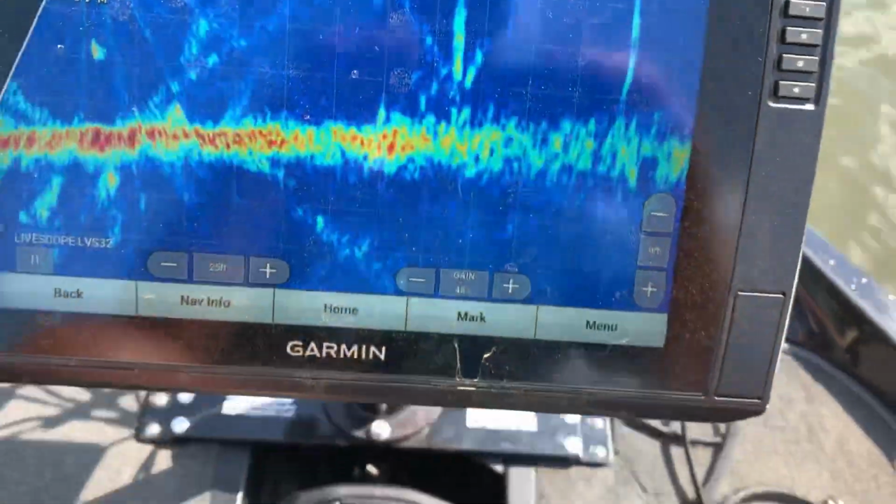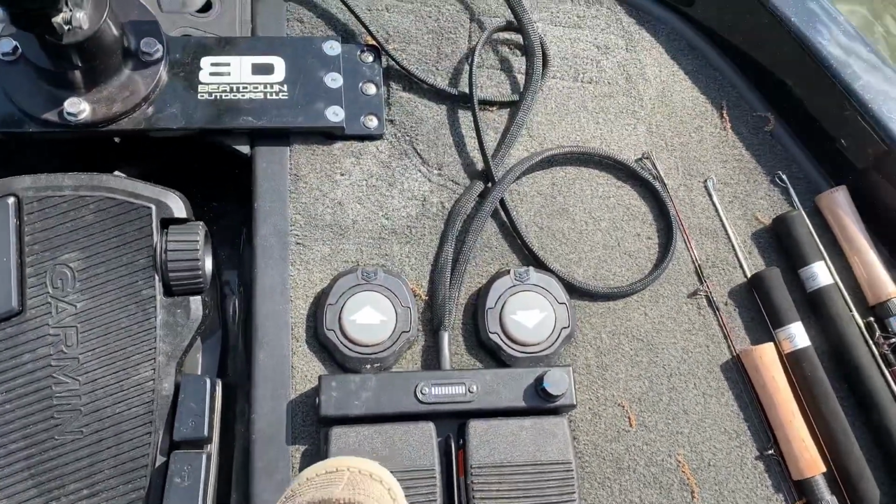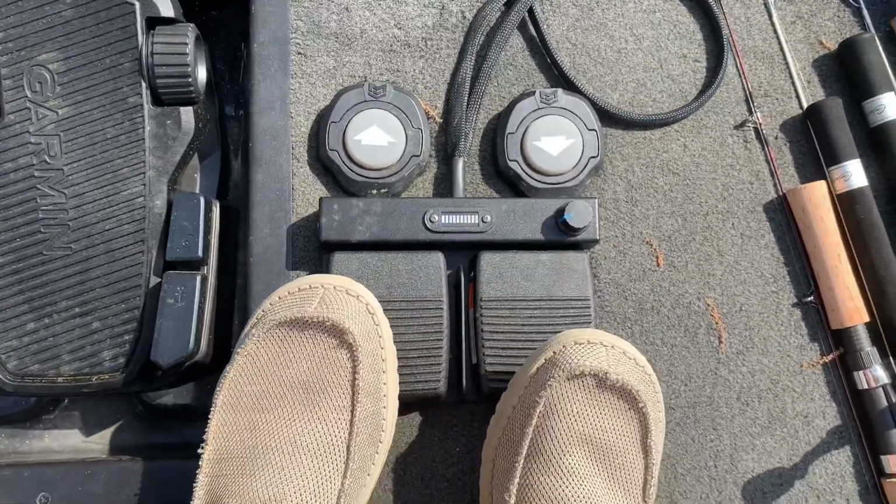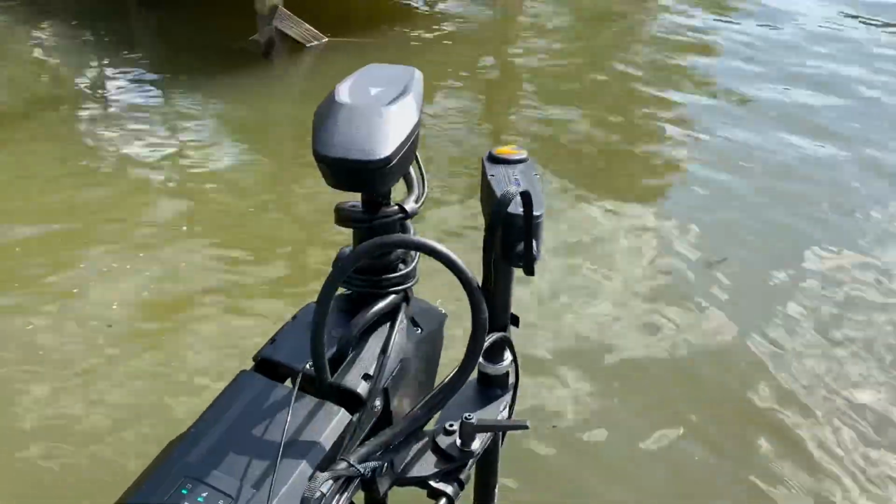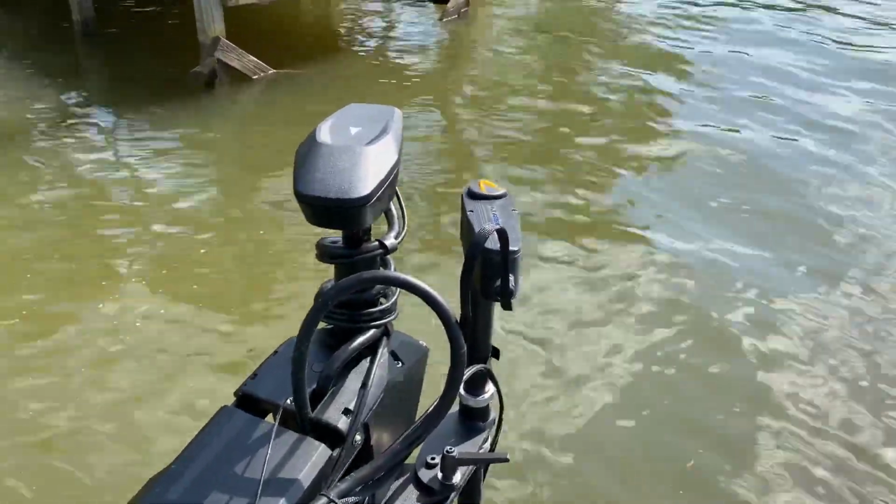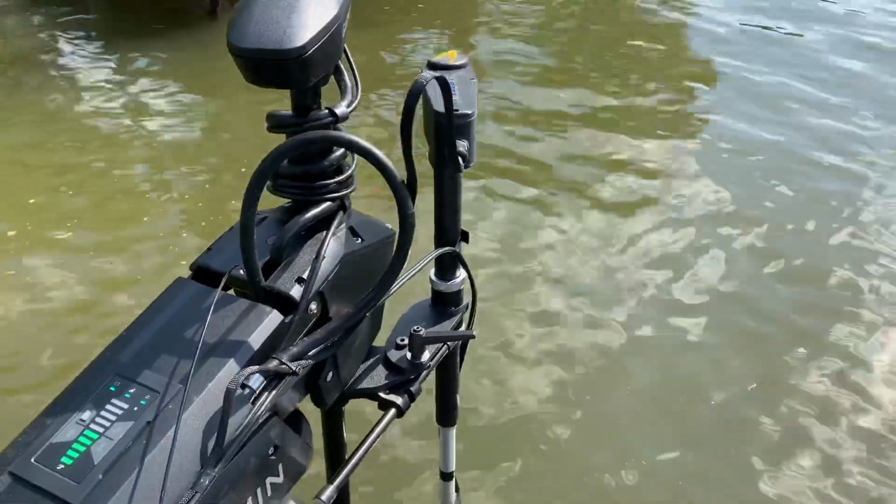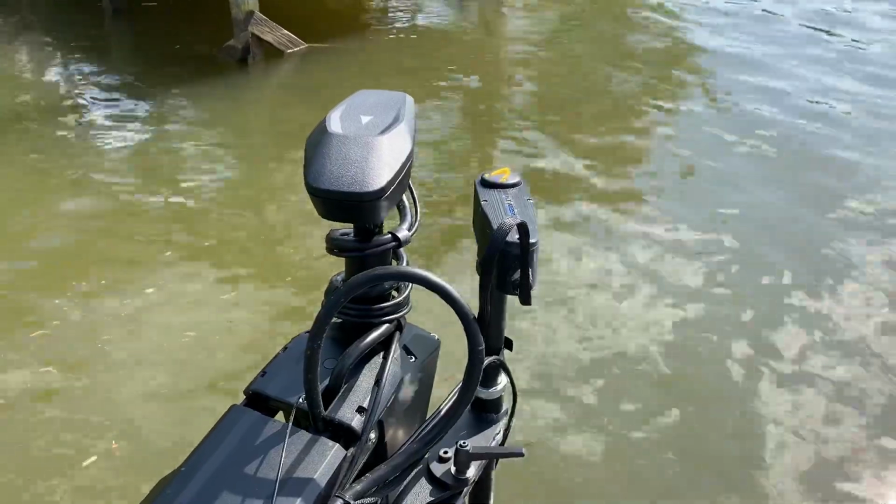All right, now let me show you how to put it in TrueScan. All you do is push both pedals down, okay? And now watch it. See it going? Now what I'm gonna do is I'm gonna turn the speed up, let you see it. That's in the TrueScan mode.